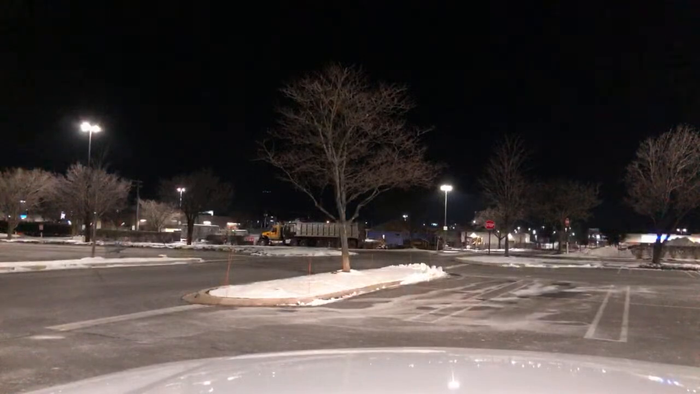Like me going down an 8 foot wide street, probably not even as wide as the Hummer street, in 25 inches of snow. Just didn't work. I didn't calculate that too good in my brain. So yeah. That's bad. Oh my God.